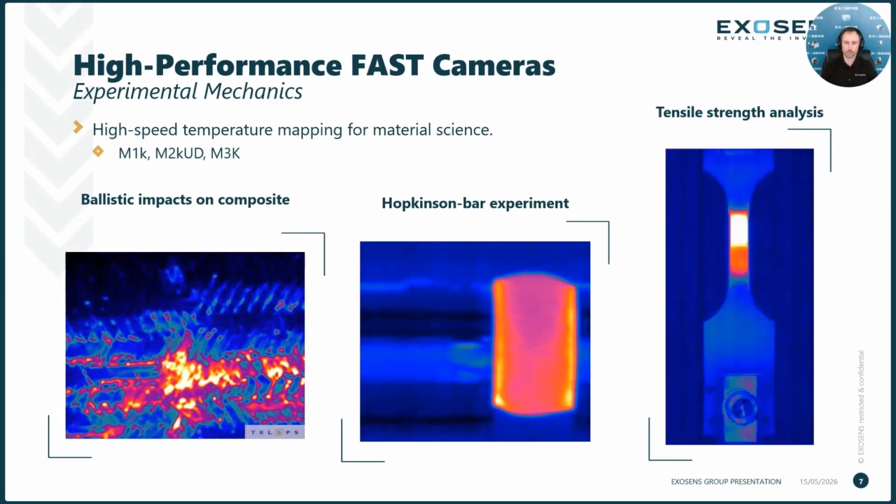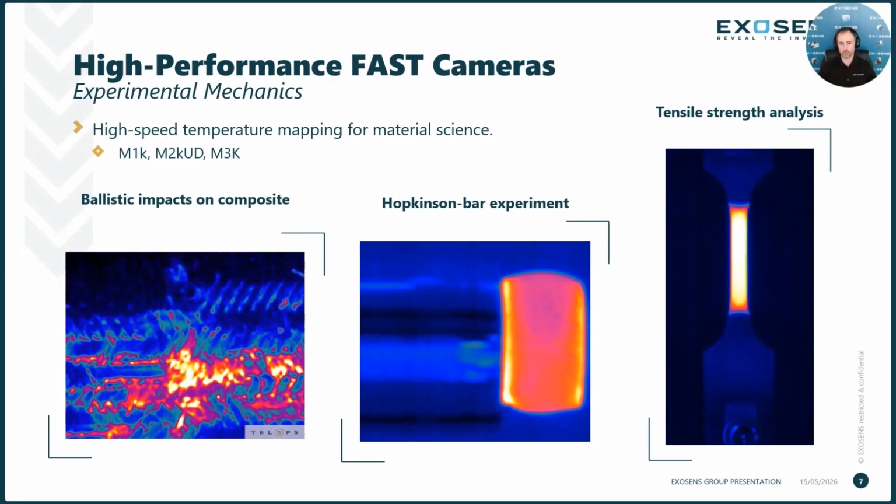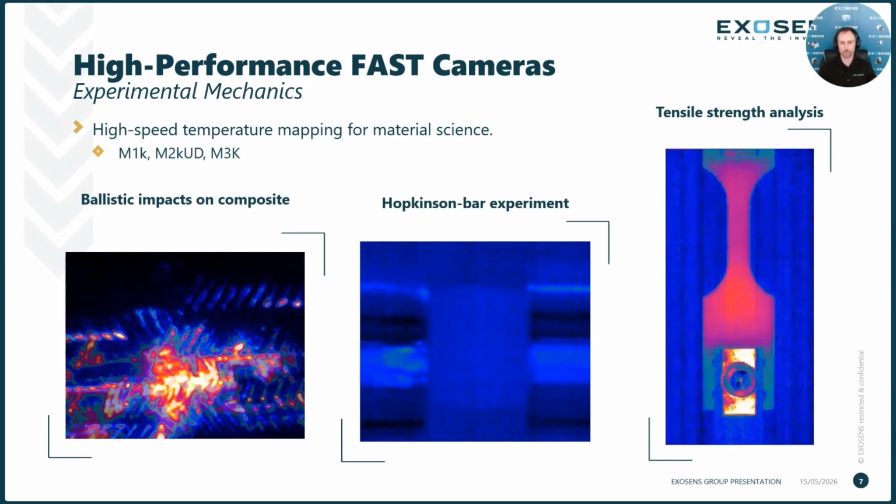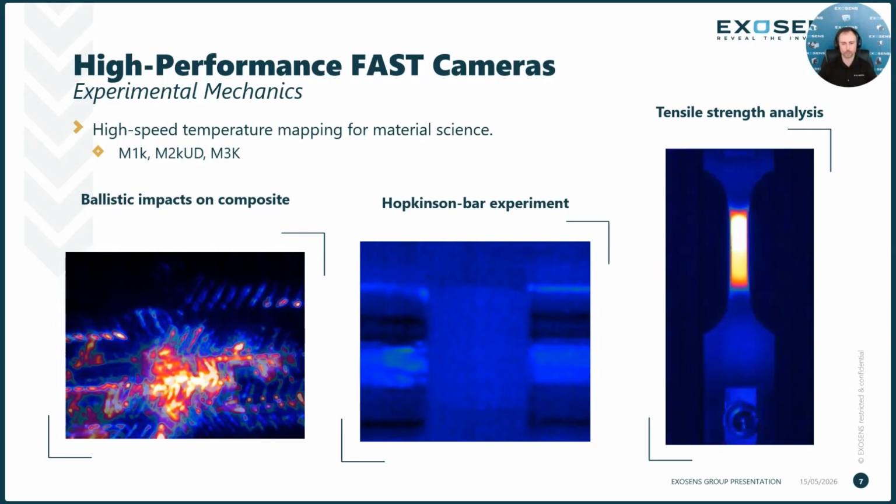So for these types of applications, when you really have the need for speed, you would turn towards our cameras such as the M3K, which in a full window provides 3,000 frames per second, and windowed down pushes 100,000 frames per second, or the M2KUD, that's more spatial resolution, so it's got a bigger focal array, but can still provide 2,000 frames per second in the full window. So those faster cameras tend to be a little bit more popular for these types of applications.